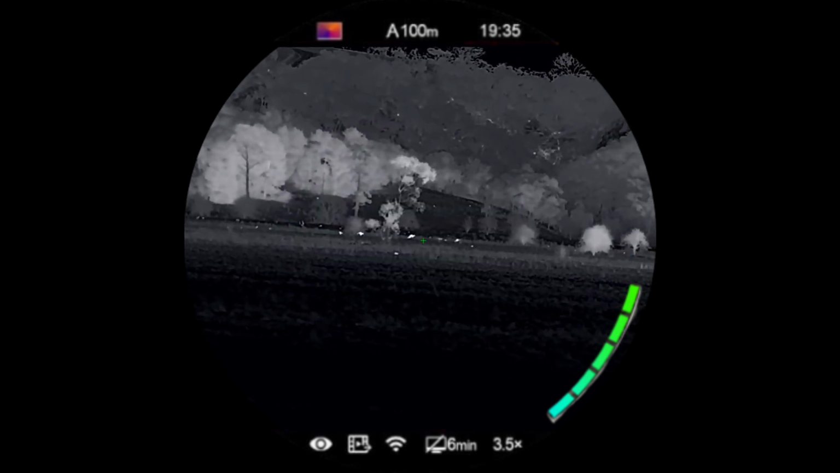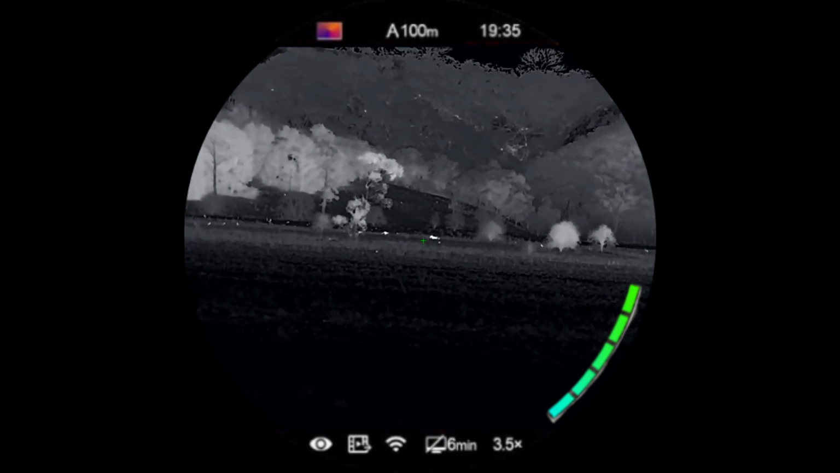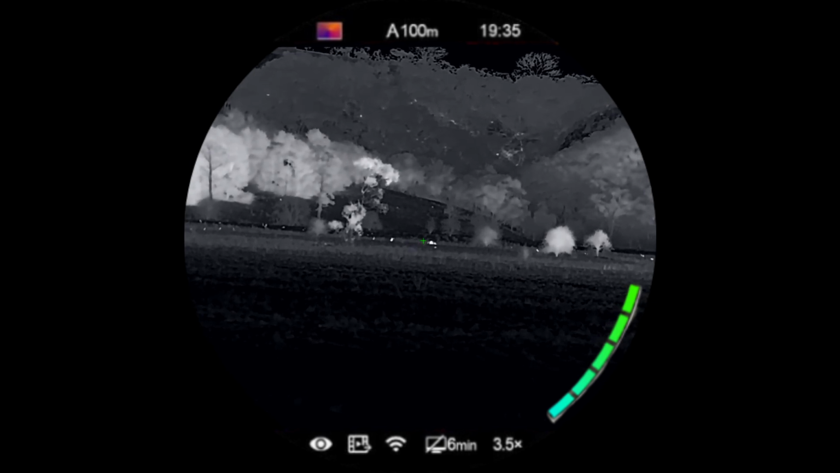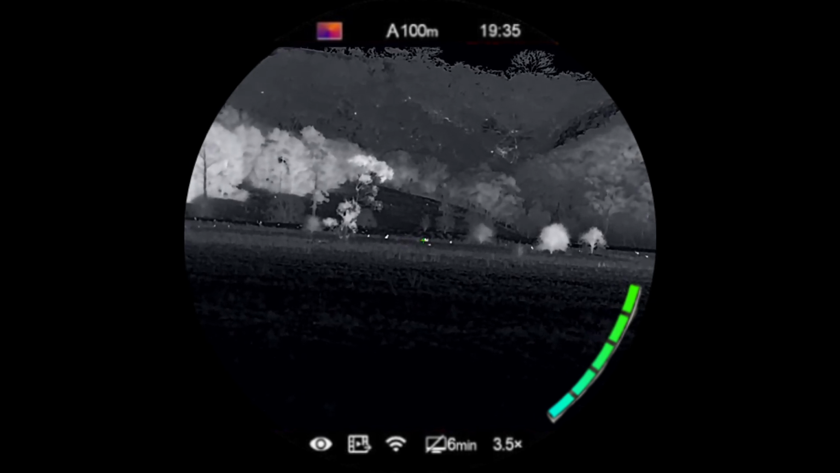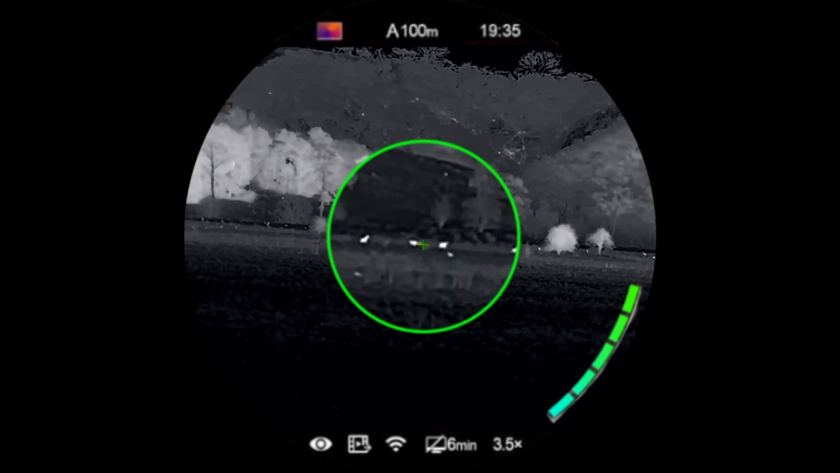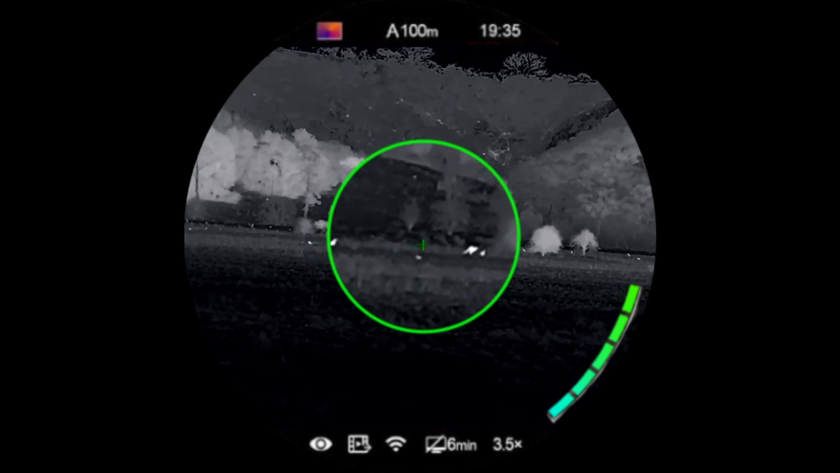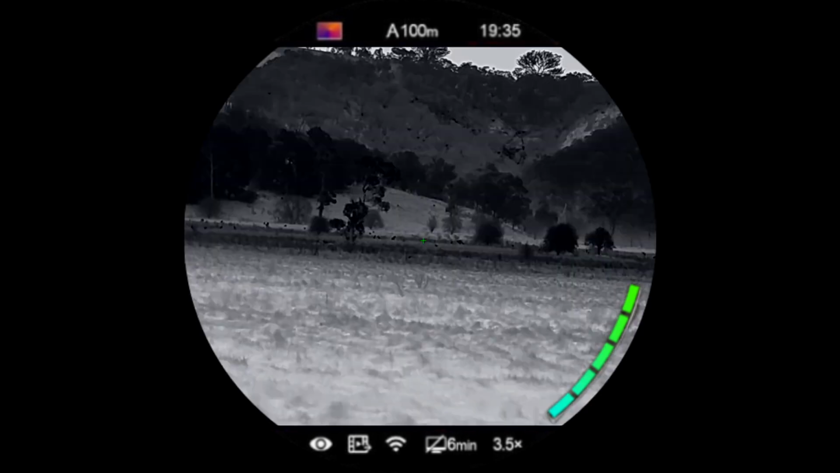You can see them quite clearly hopping. The other thing I noticed too, the Infiray Tube TH50 doesn't record the PIP for some reason, but I'm using it right now, but unfortunately you won't be able to see it, so I'll just zoom in like I did in the last video so you can see what I'm looking at, a bit more precise. But yeah, so some kangaroos over there. I'll get some ranges on them. This is in the white hot colour palette.